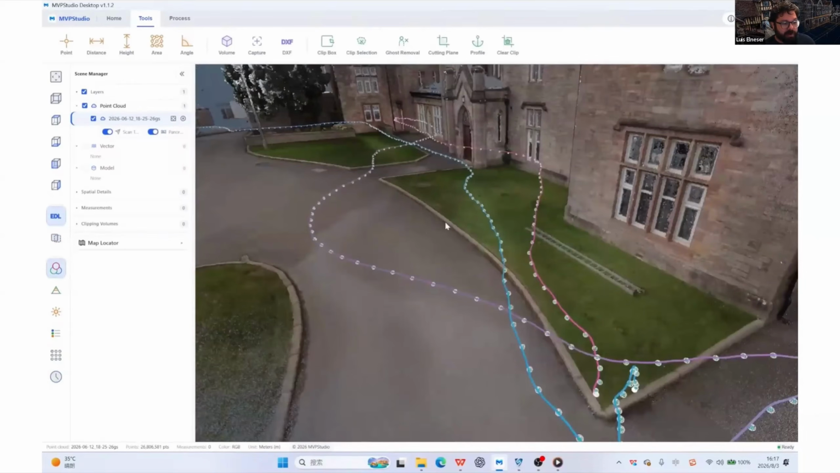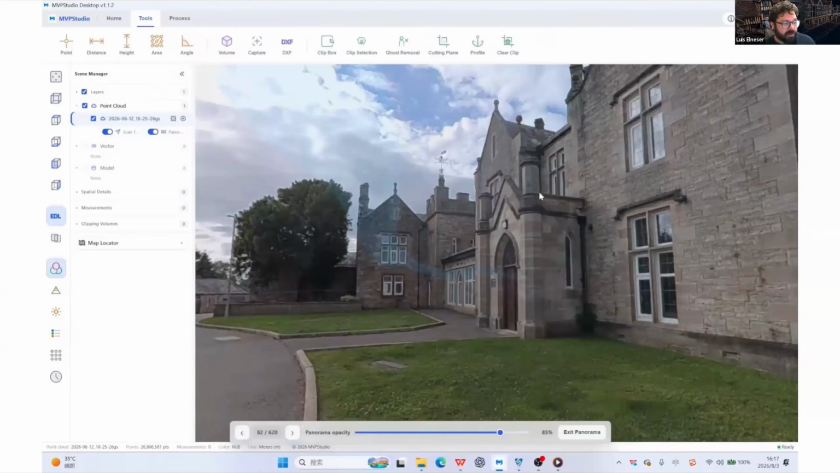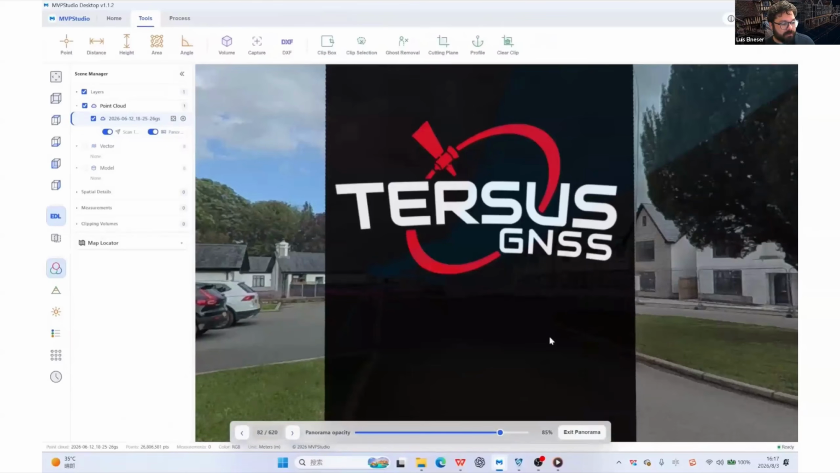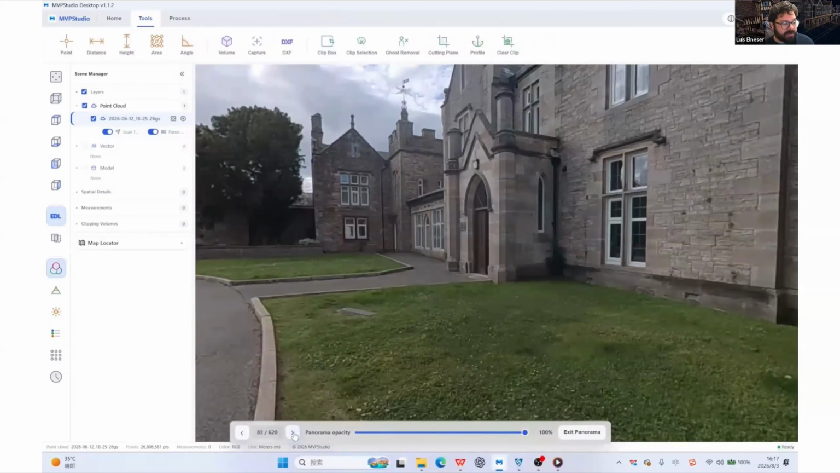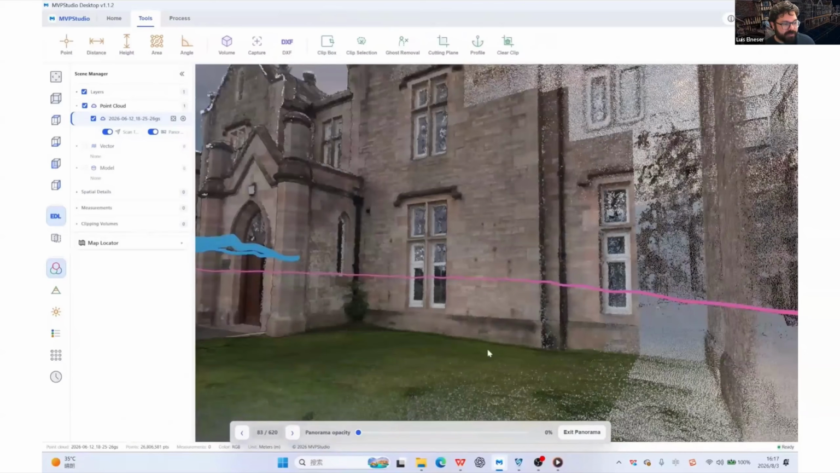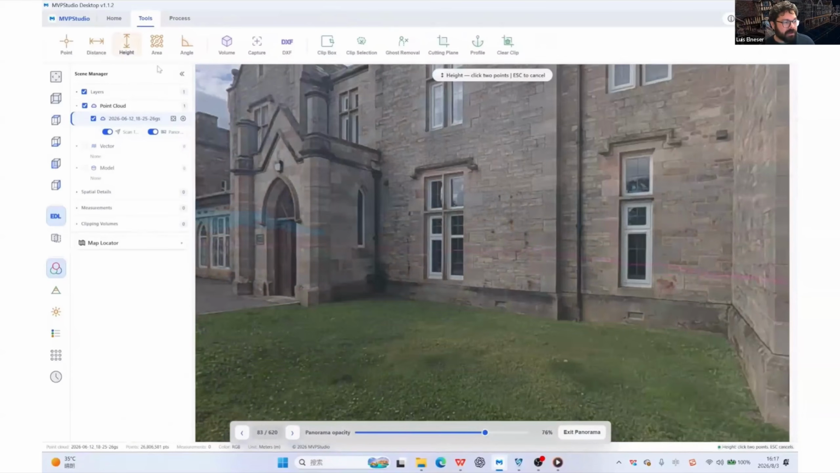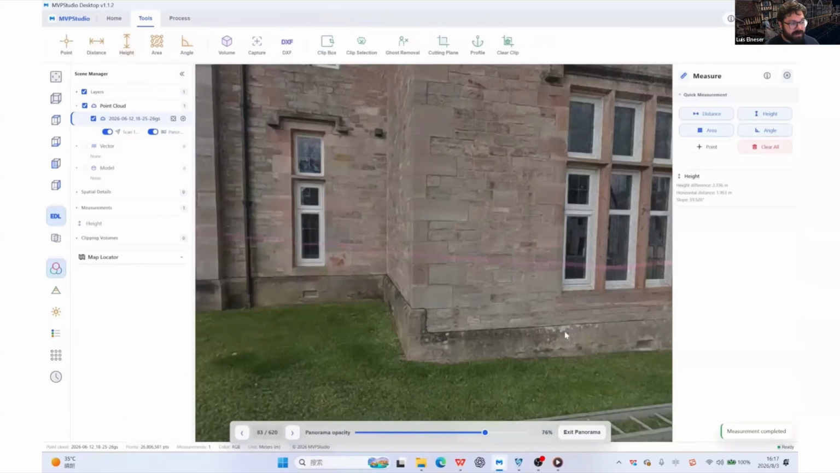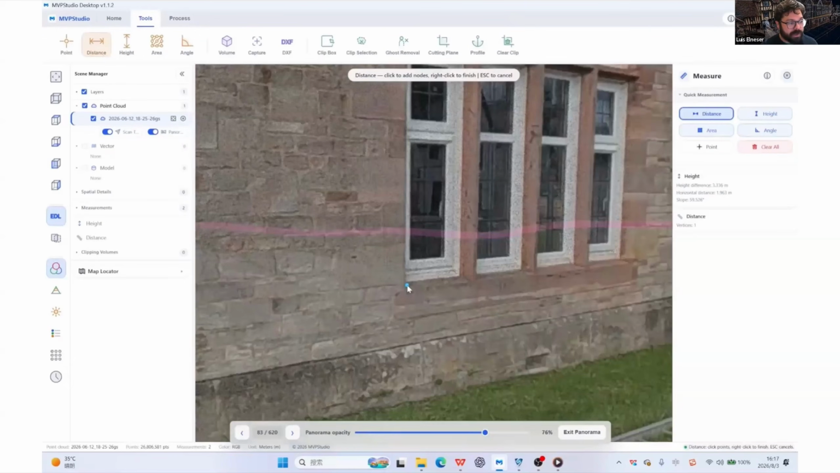When we go into the panorama view, we can click on any of the images that were captured during the project and then see the 360 view of the point. We can cycle between cameras. So here we go into the next camera, and we can change the transparency between the camera and the point cloud underneath. Because the point cloud is underneath and the image data is overlaid on top, we can make measurements directly on the point cloud.